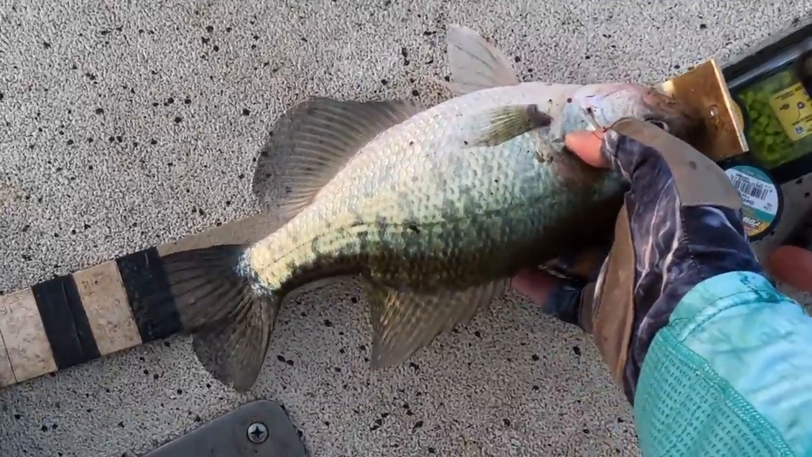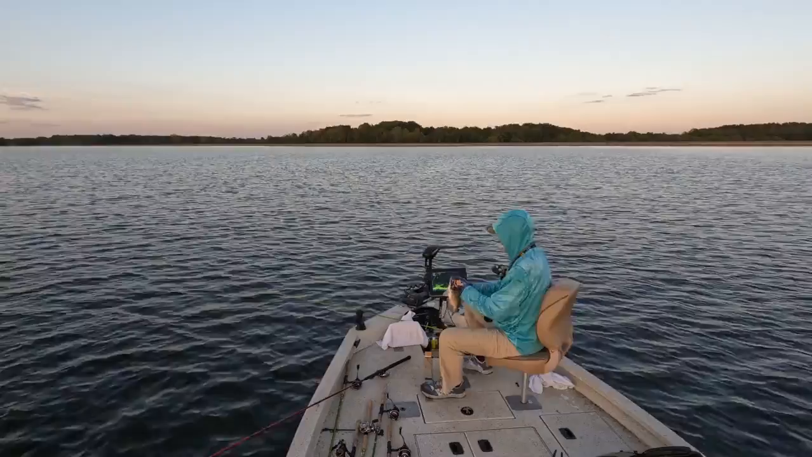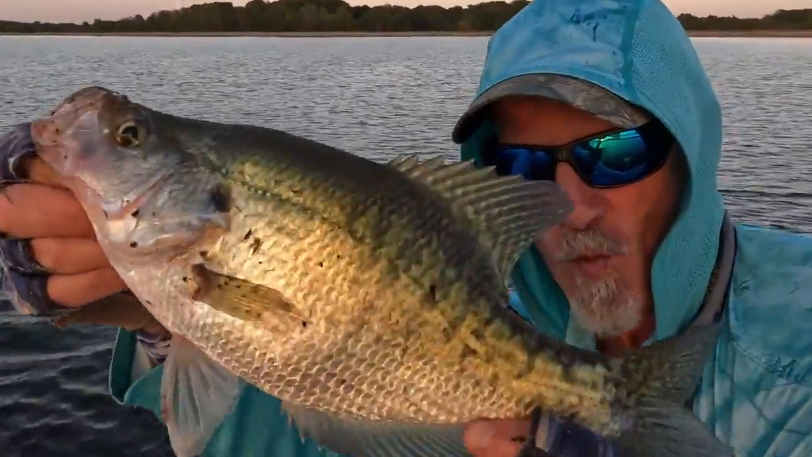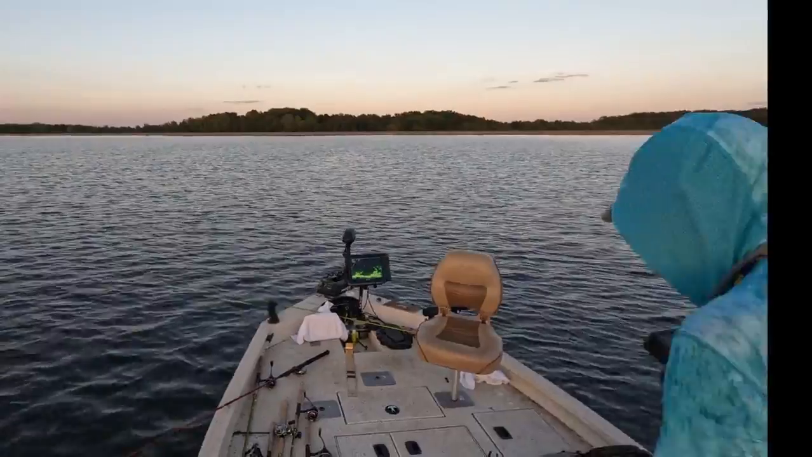Thanks. Right at 13 inches. Nice white crappie. Oh yes. You know what this is? White crappie. Yes.